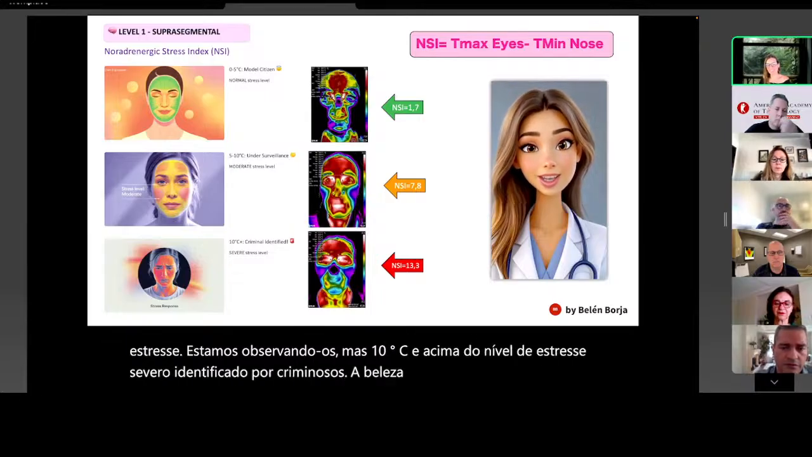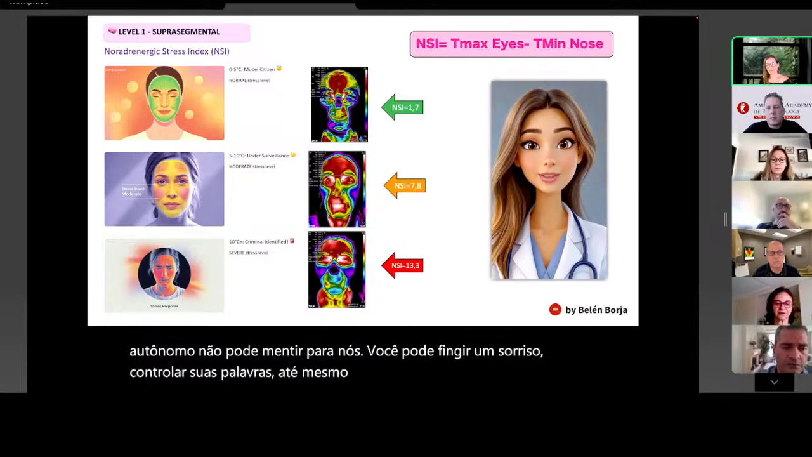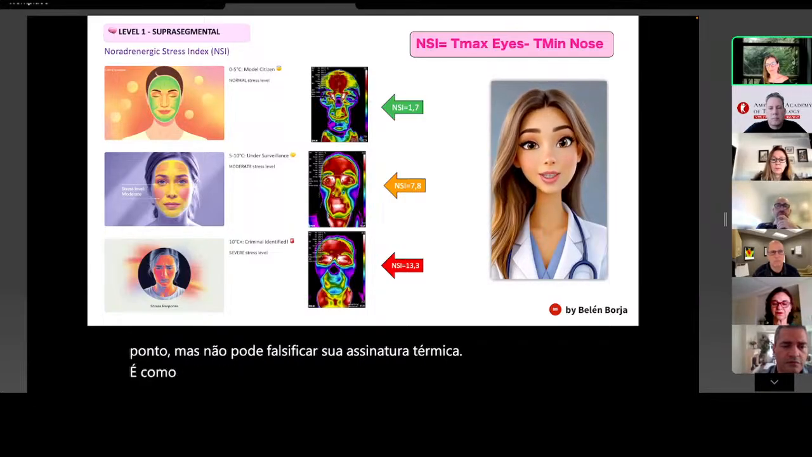The beauty is the autonomic nervous system can't lie to us. You can fake a smile, control your words, even your heart rate to some degree. But you cannot fake your thermal signature. It's like having a lie detector that reads the brain's honest signals directly.